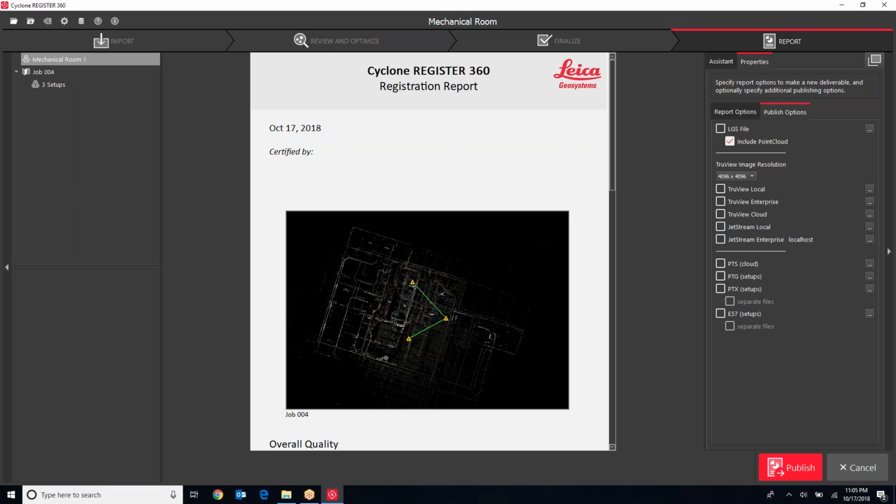A couple of the Leica specific outputs are here. True View is something I could touch on in another video. It's a kind of Google Street View that I can share with clients. It doesn't require any special software to look at it. Those are views that can actually be looked at in a browser. Jetstream is a new technology for very large data sets, being able to view them in CAD environments. It also has the ability to produce a file that, again, you can look at in a viewer for free.